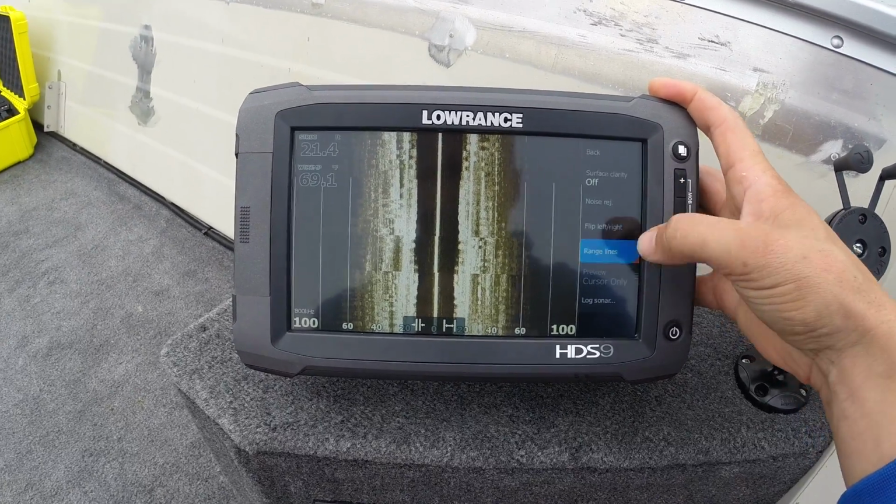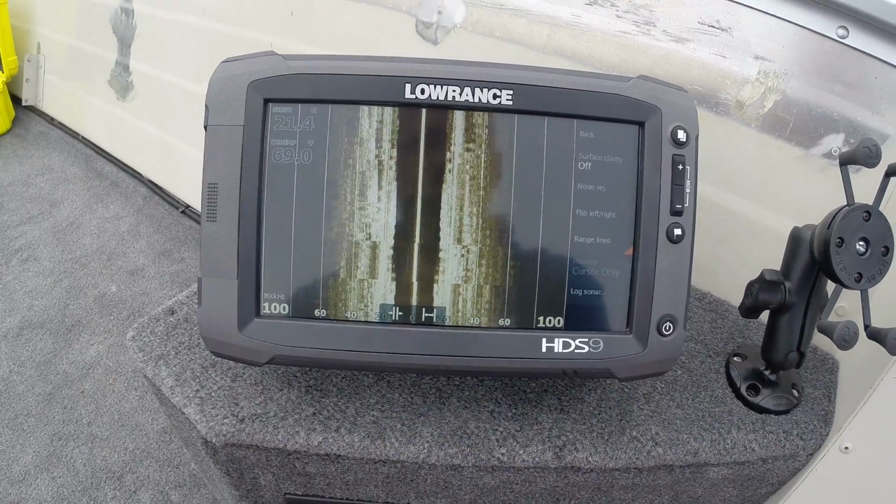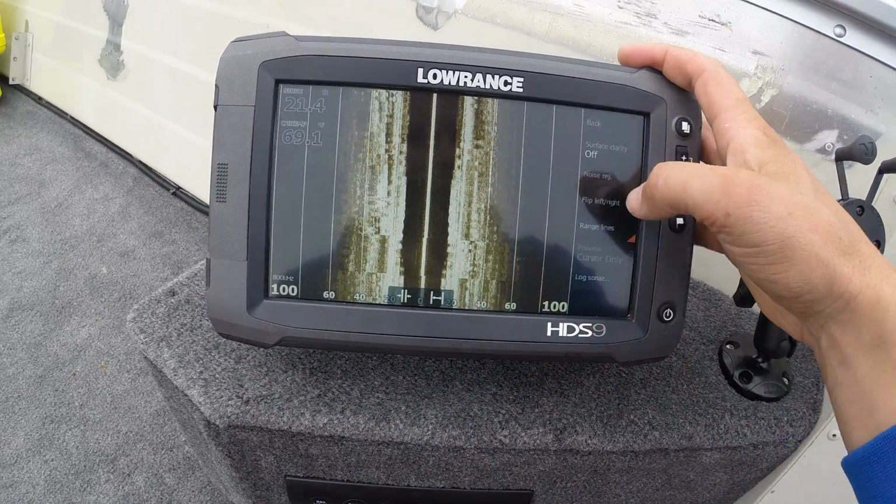If it's to your right and it's showing up on the left, just activate that feature and you'll be all set. You can put these range lines on too, just to give you a gauge on how far off you are from the structure. Personally, I don't use that.